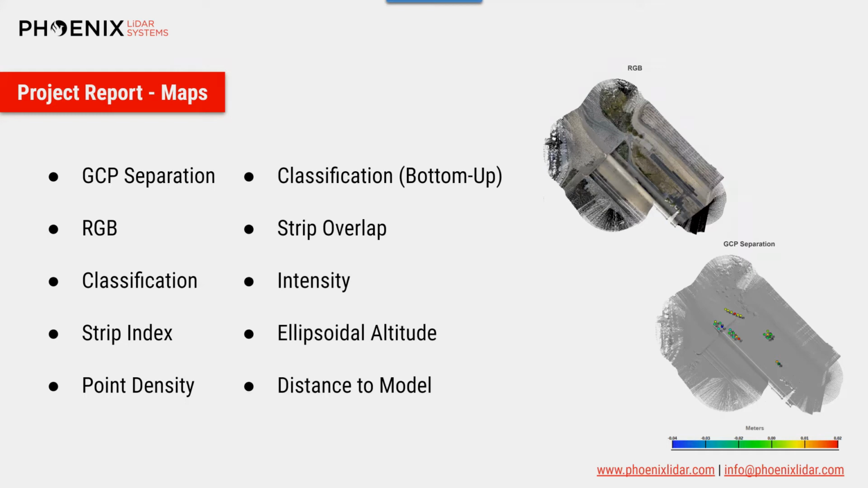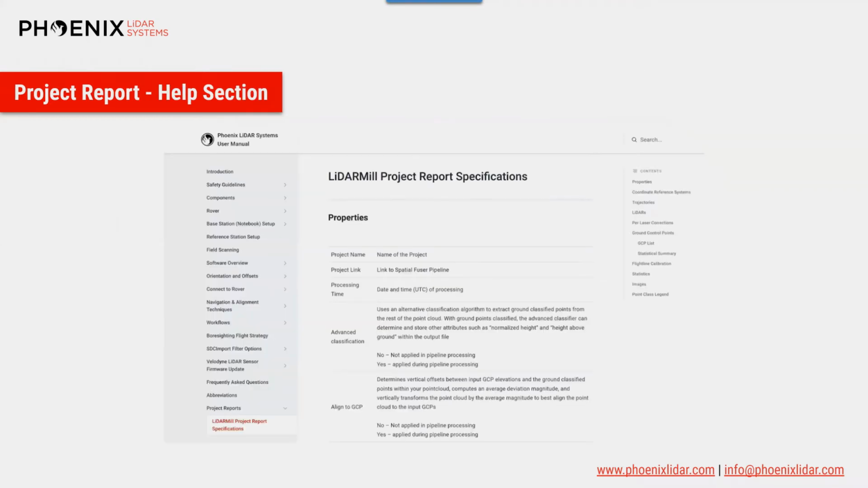The report also includes the 10 maps listed here, where the upper image is an RGB map and the lower image shows a GCP separation map. I'll show these maps in more detail in a little bit. If you ever have a question about anything that's in the report, there is a handy link at the top right of each report that will redirect you to the help section shown here to clarify anything.